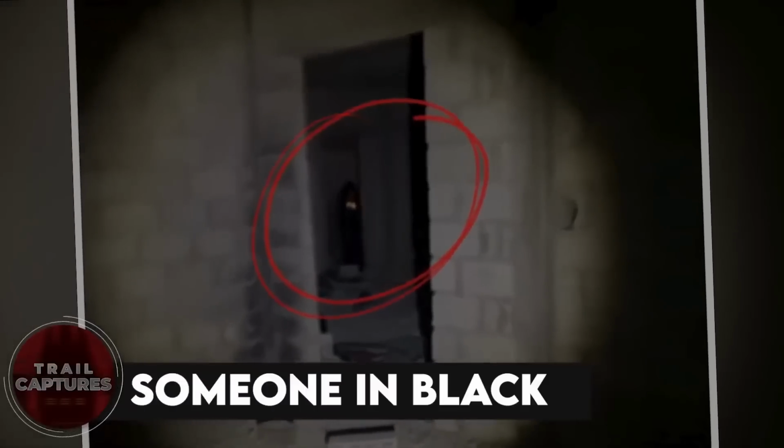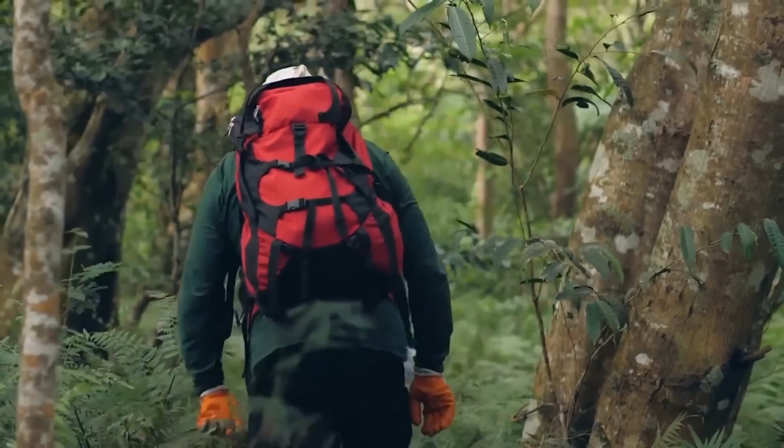Someone in black. Two guys thought they were the paranormal experts, so they went into an abandoned building to see what they could catch there. And they ended up with this creature dressed in all black. Being all brave, they tried following the thing, but when they got to where the creature was, it had already vanished.